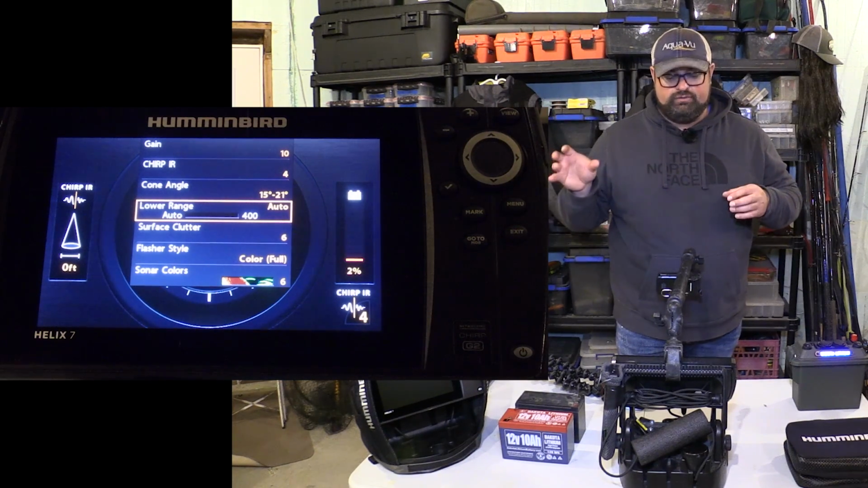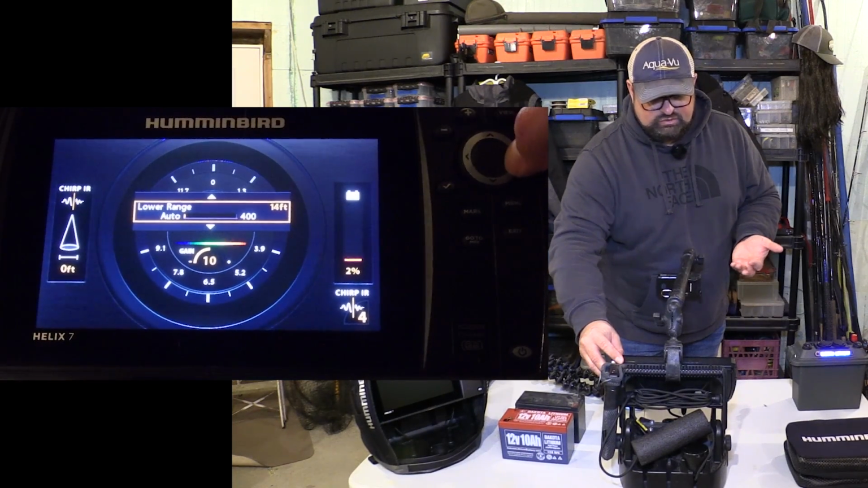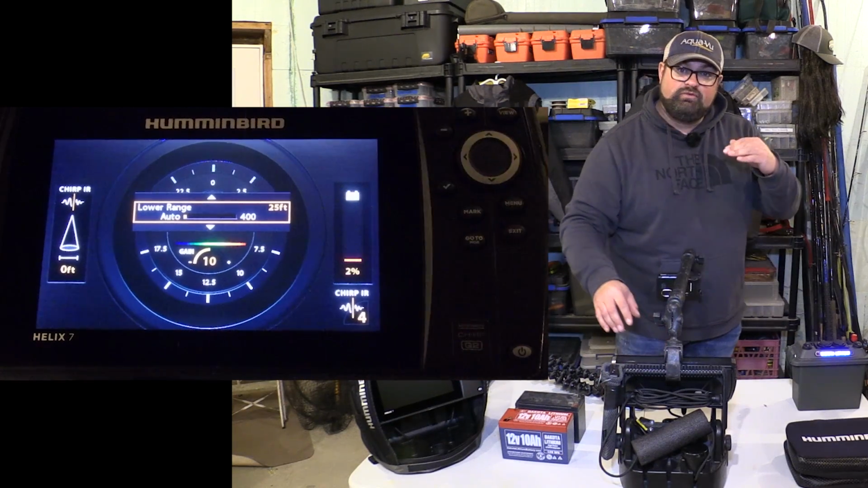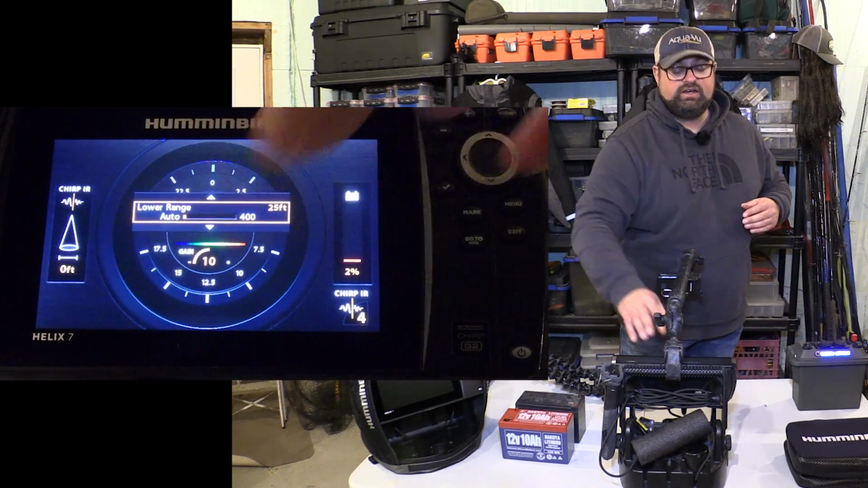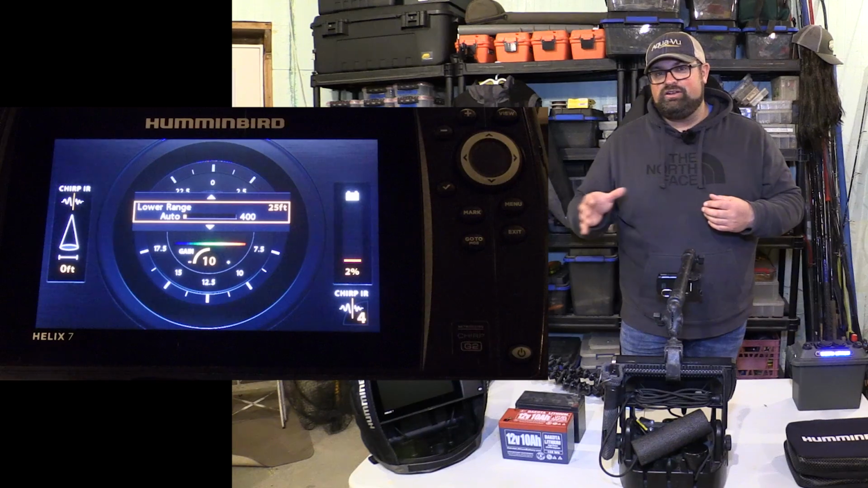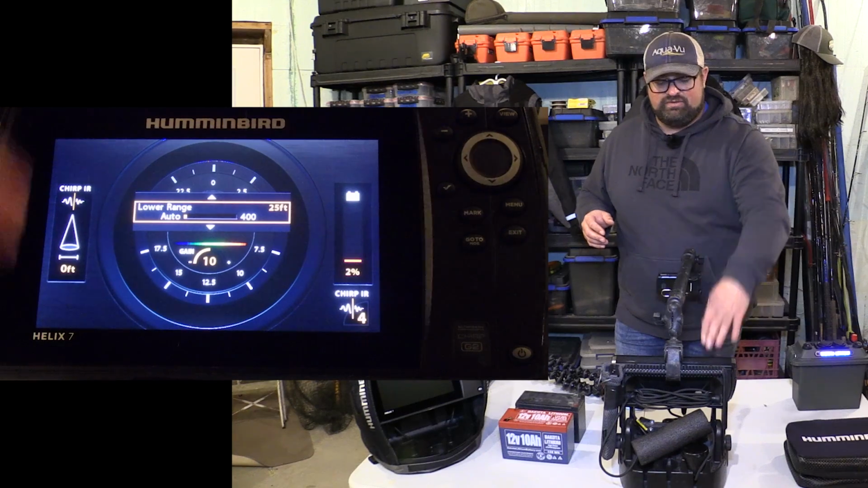But when you use the auto feature here, say you're fishing in 23 feet of water, you want to turn your lower range to 24 or 25 feet, whatever it is like that. So say just a couple feet deeper than what your actual depth is. What that's going to do is you're going to get the most usage out of your dial right there. Now, if you put on the auto, as your transducer kind of swings around a little bit sometimes, you're going to find your bottom is going to jump around all the time. It's not going to be very, very stable.